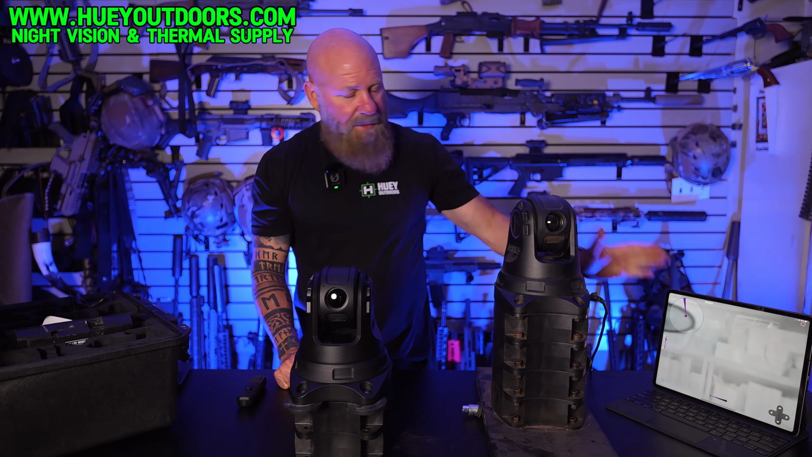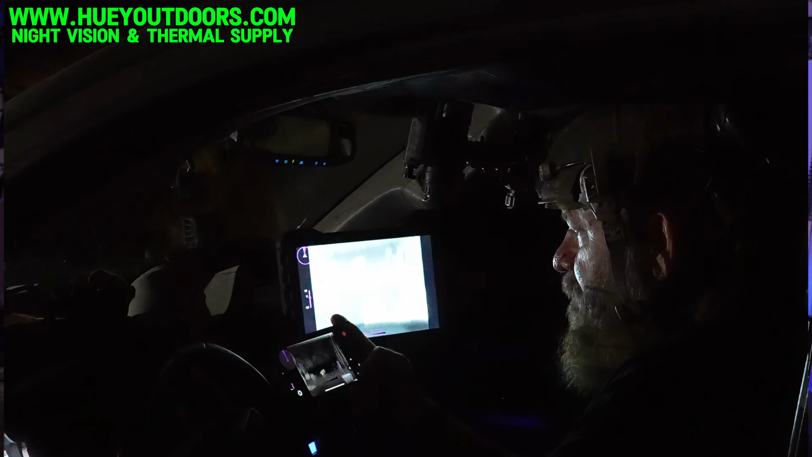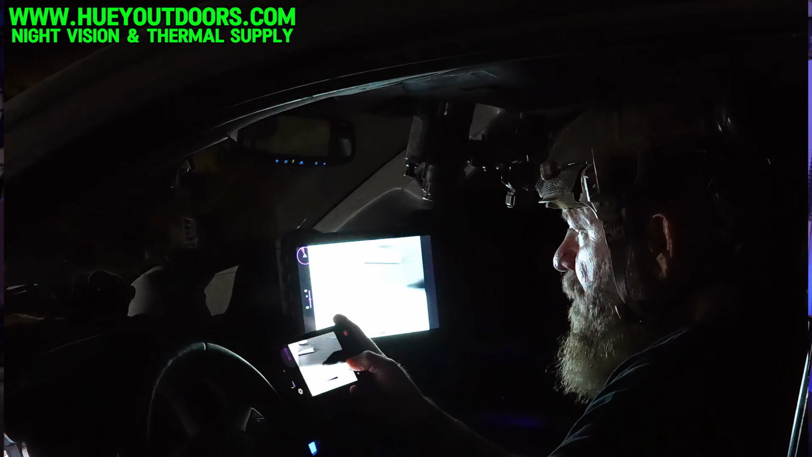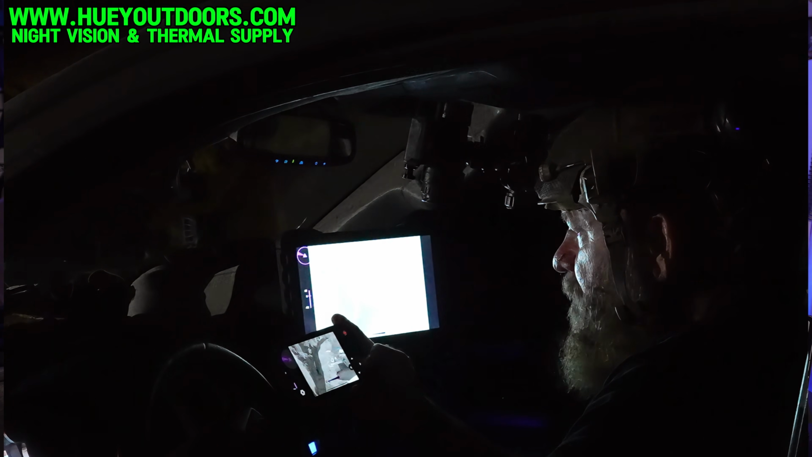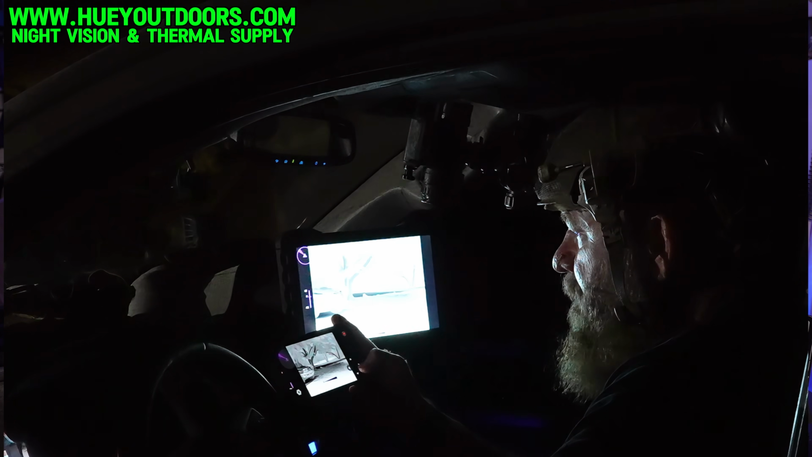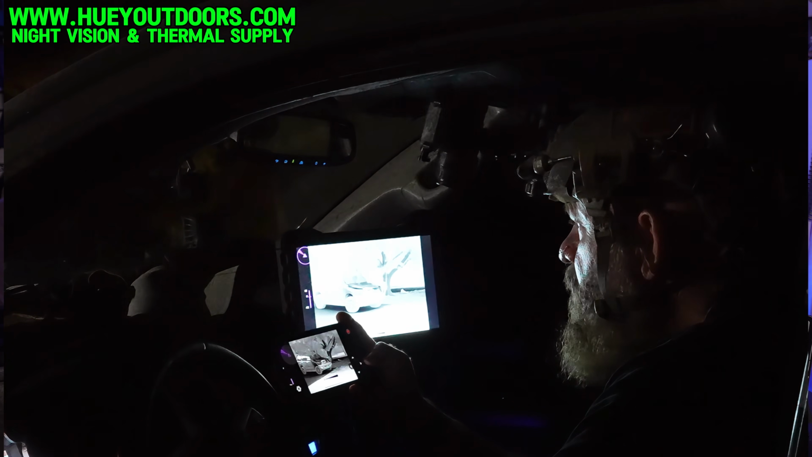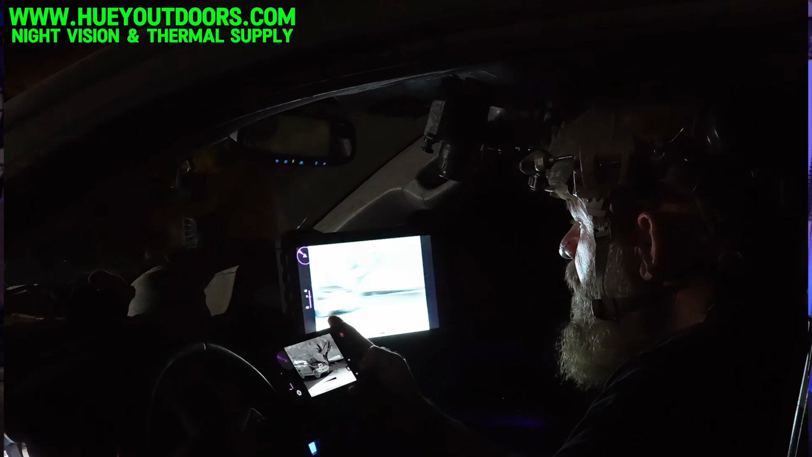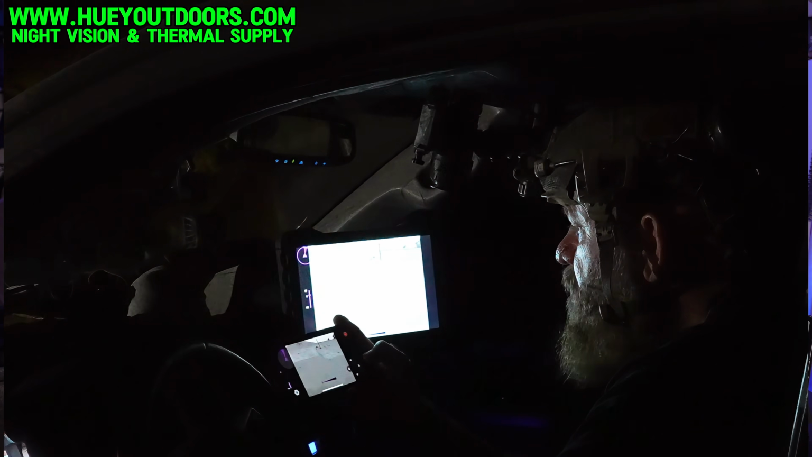Being able to use the screen like this, you can use the screen that's mounted and the Wi-Fi at the same time. So if somebody in the back seat doesn't want to lean over and look at the screen, they can just get the app on their phone or whatever and look at it, and they can sit back there and see everything you're seeing. They can even control it, which is very nice when everybody's driving around and you're trying to figure out a game plan. It's no problem at all to see stuff 1,000 yards away with these.